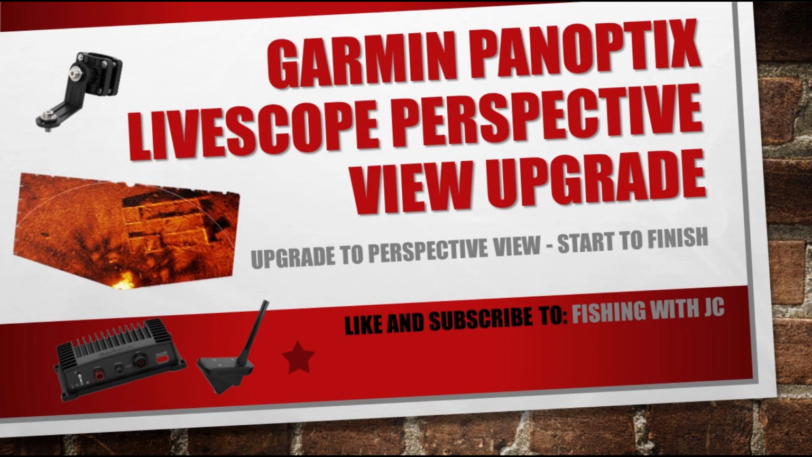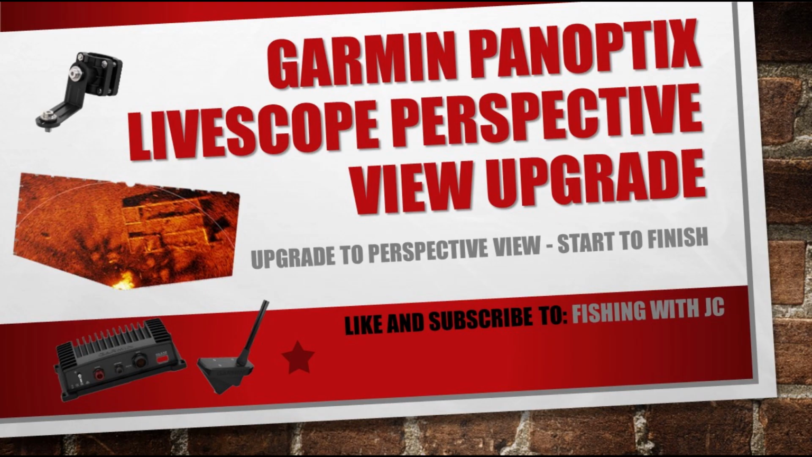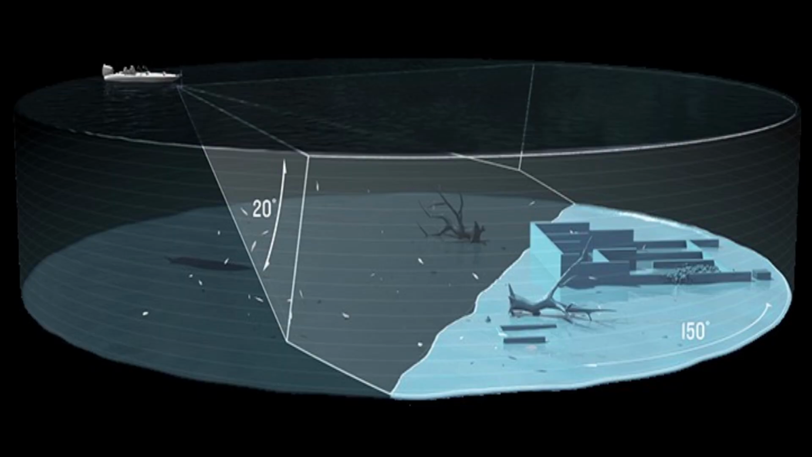Today we're going to upgrade our Garmin Livescope to the new perspective mode. You may be familiar with the down and the forward facing views, but now we've got a new and exciting perspective mode. With this perspective mode you can go out 150 degrees looking forward, and it'll go out at least 200 feet in front of your boat and show you all of the activity that's in front of you.